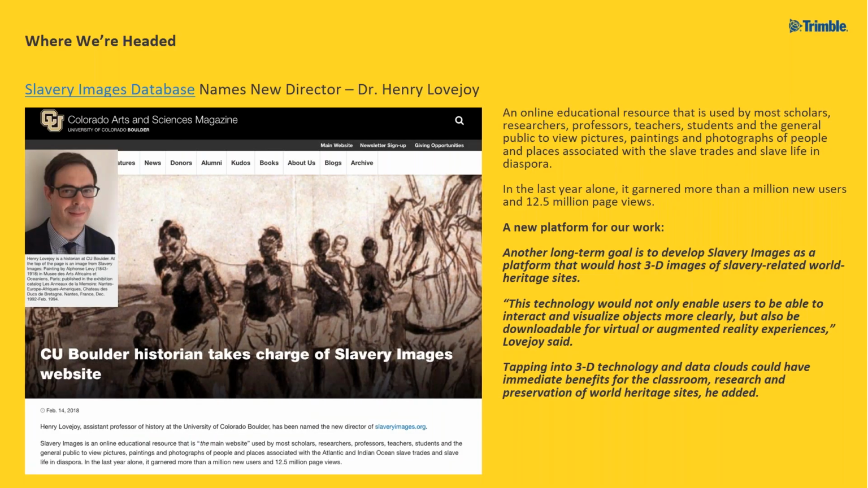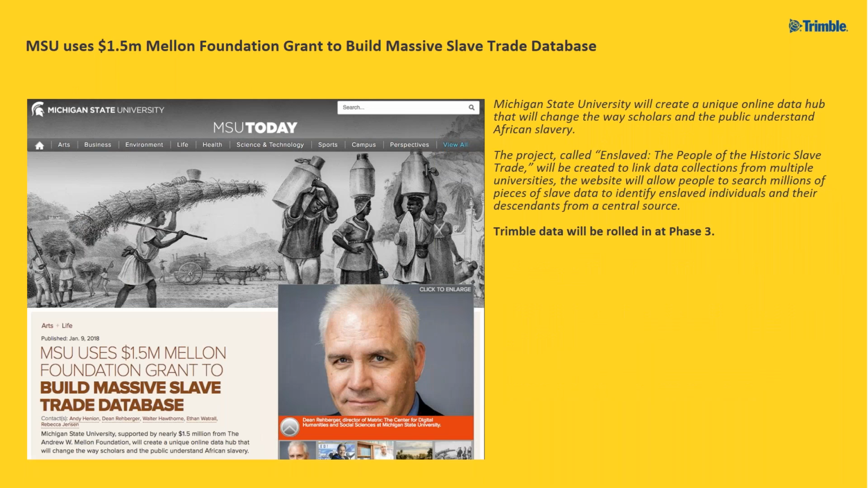We talked about Henry Lovejoy, a professor at CU, and this is about the Slavery Images database, of which he's the new director. This is just some information about what we're looking to do with him, which is going beyond just JPEG images and actually adding something that's a little more immersive in your experience.